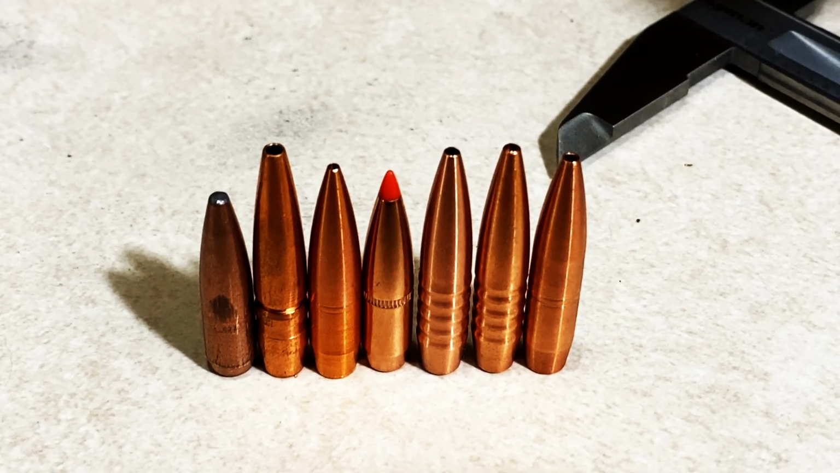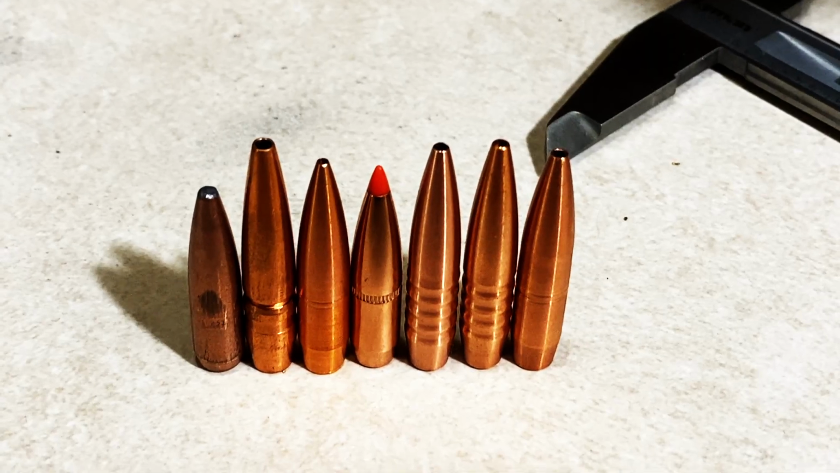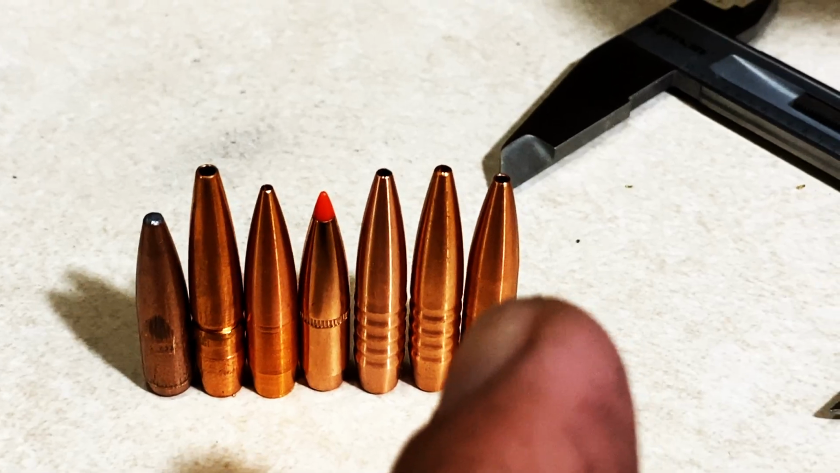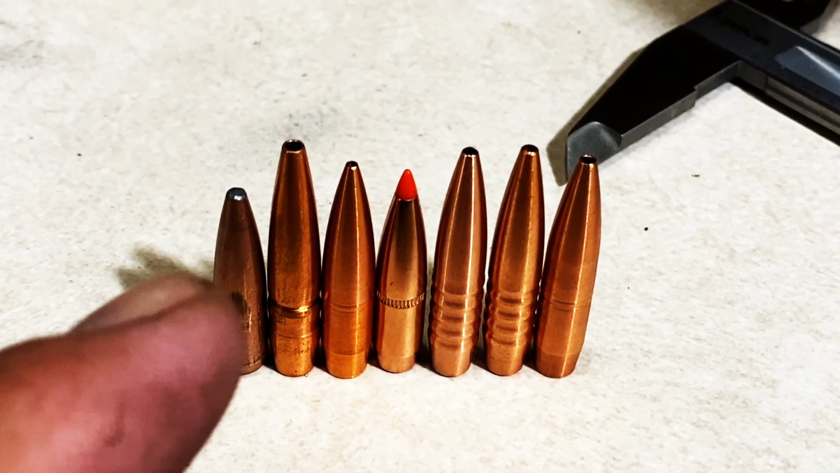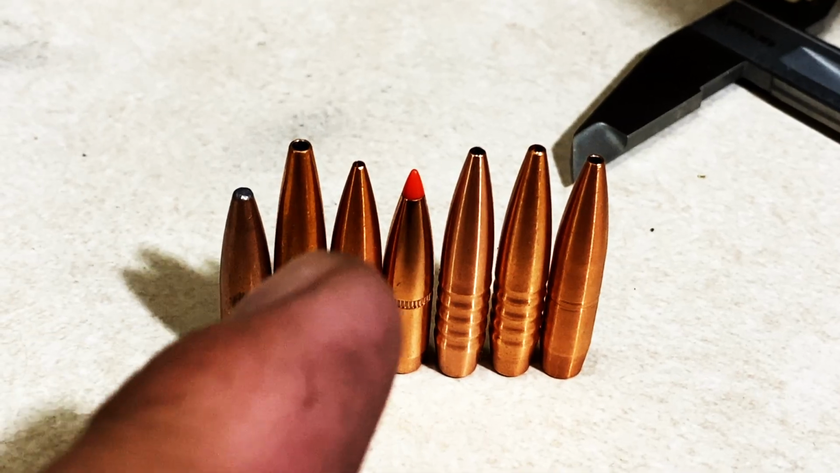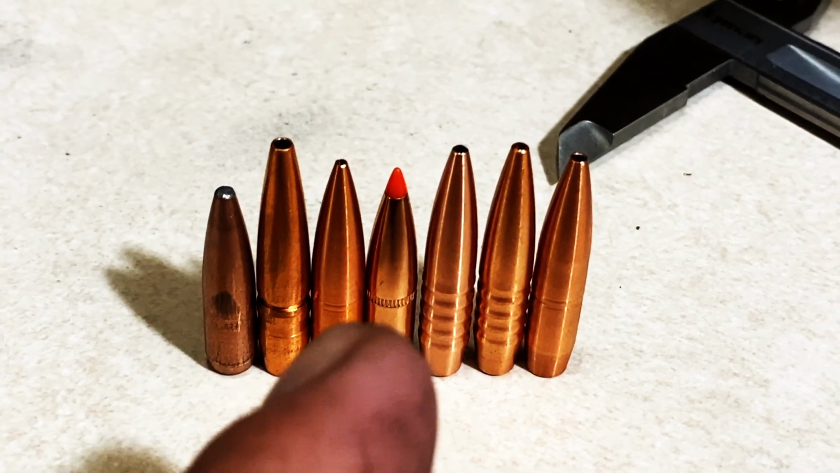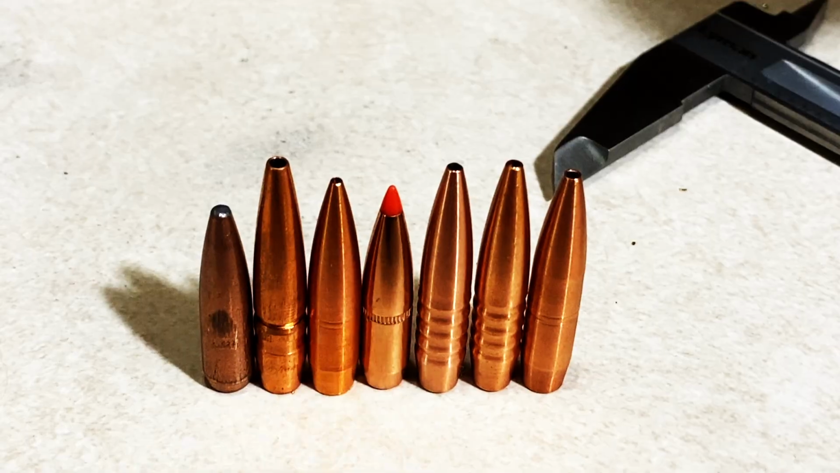You are looking at my current family of the .264 6.5 caliber bullets for my 6.5 Creedmoor, that range from 120 grain all the way to 125. On the end, we are starting with the 120 grain Gold Dot. Next, taller bullet is the Lehigh Defense 120 grain Controlled Chaos. The next is the Cutting Edge Match Tactical Hunter, that is 120.